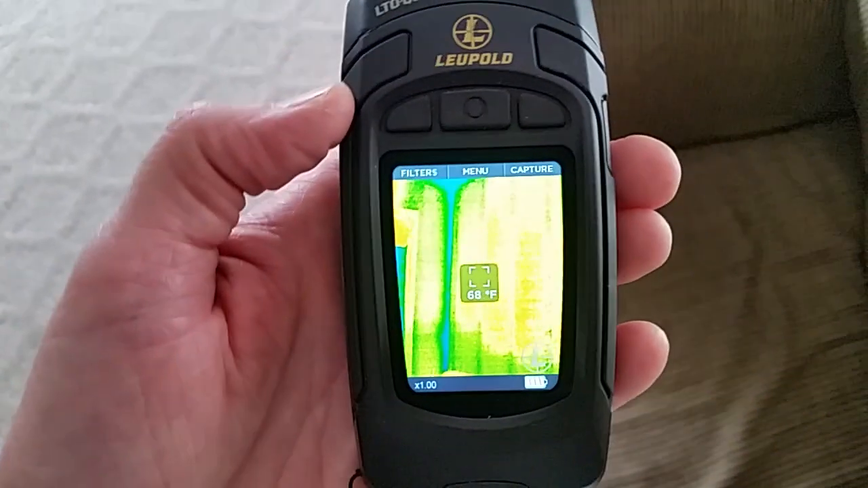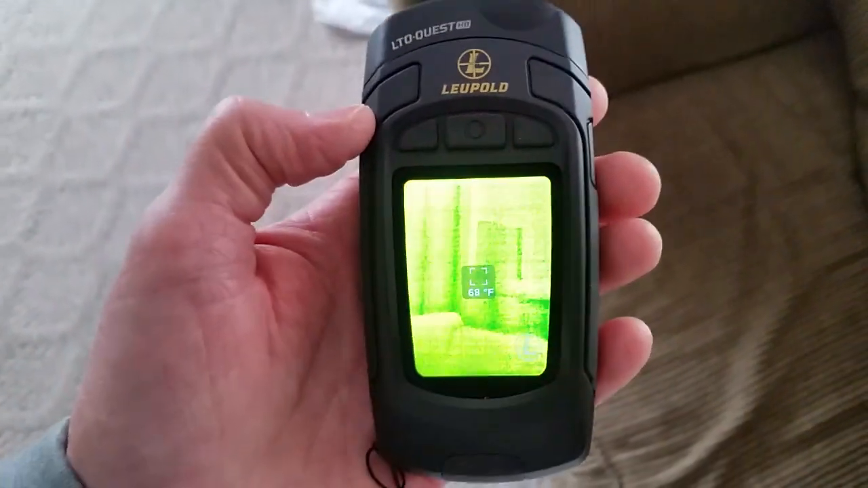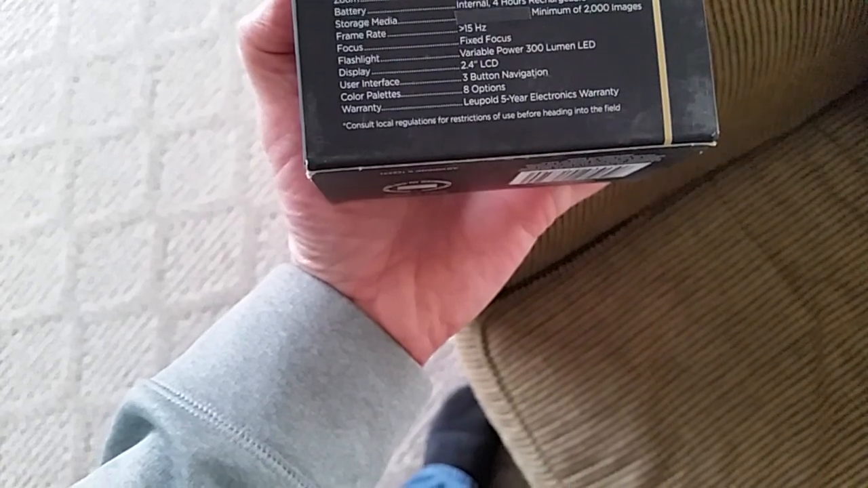It doesn't do video, but it does do photos, and it does have built-in storage. I think it holds something like 2,000 or 3,000 images. Yeah, 2,000 images.